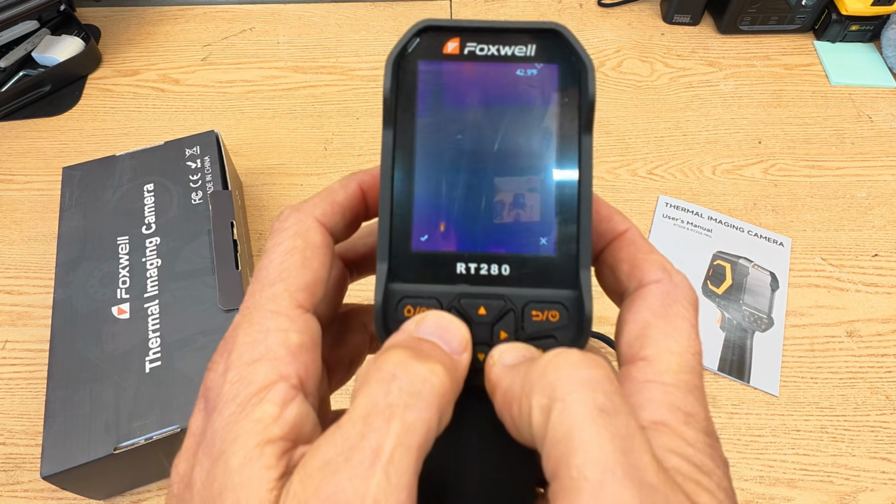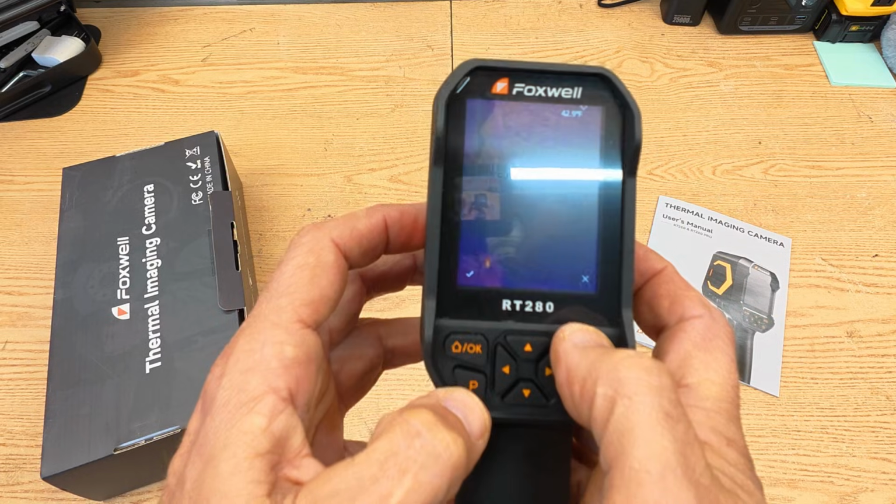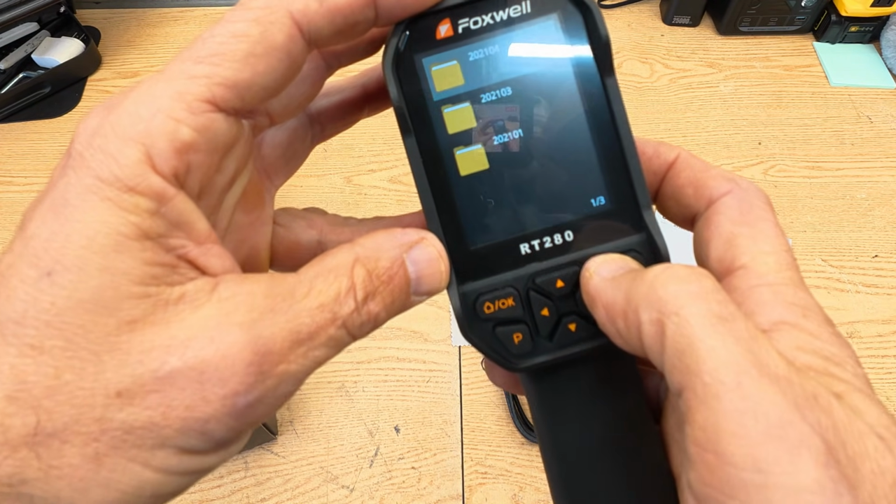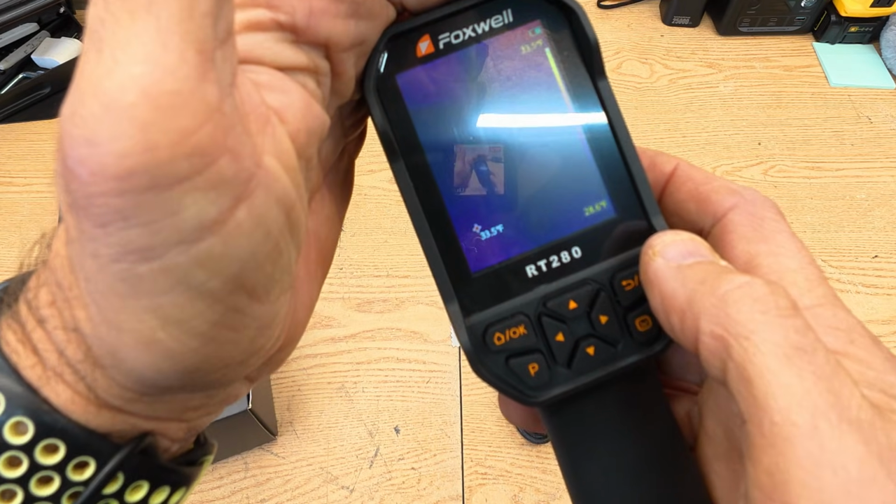It is not touchscreen. You're going to use these arrows right here. You can hit OK or go back. You can see some of my files. So right there's a file that I had where I did some video earlier.